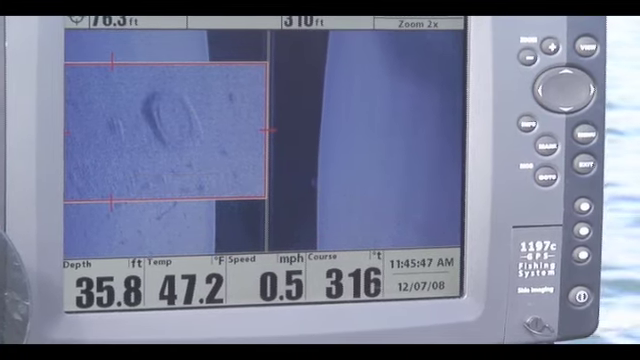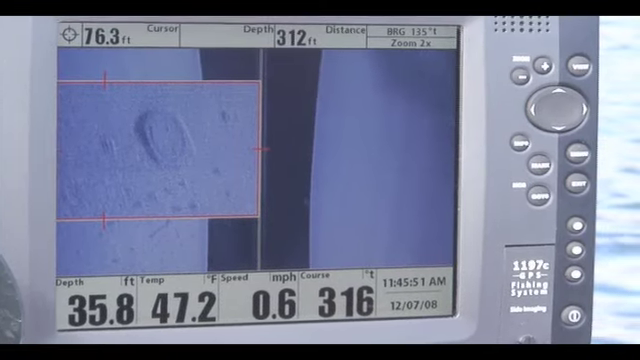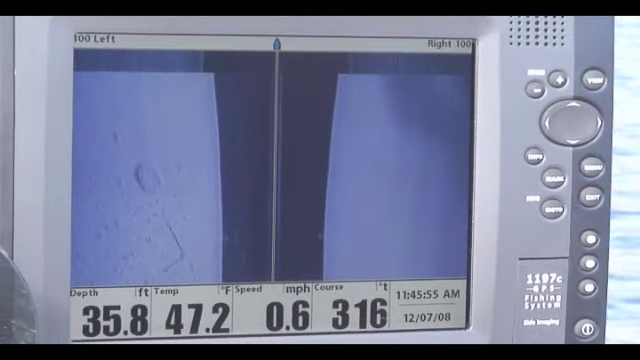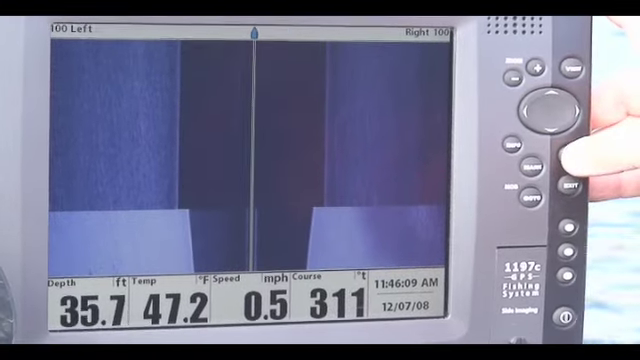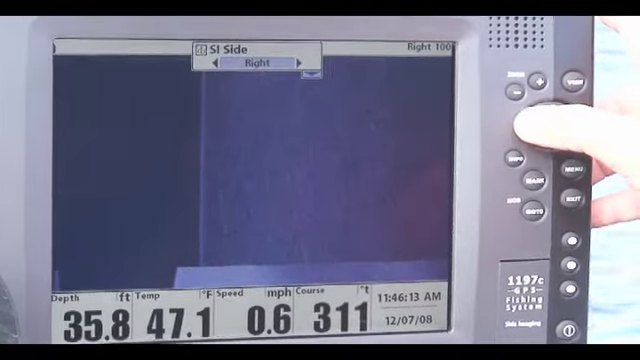We can then go in later on and edit it, call it a foundation, rocks, whatever we want to do at that point in time. That's really all there is to getting the unit set up. When you first turn the unit on, go in, hit your menu button 1 time. You can look right or left.